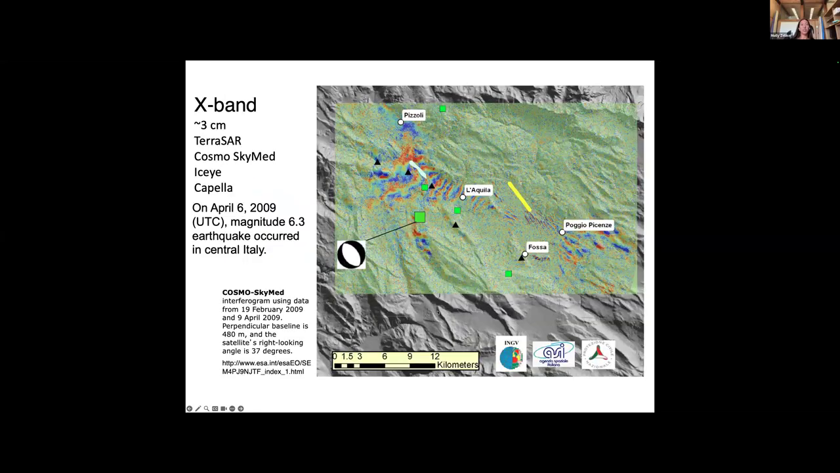So just to give you an idea of what this looks like in real data, we'll look at the magnitude 6.3 earthquake in central Italy from April 2009. Here we have the epicenter. This is, I believe, the Cosmo-SkyMed X-band interferogram. And you can see out here, the phase is completely decorrelated.